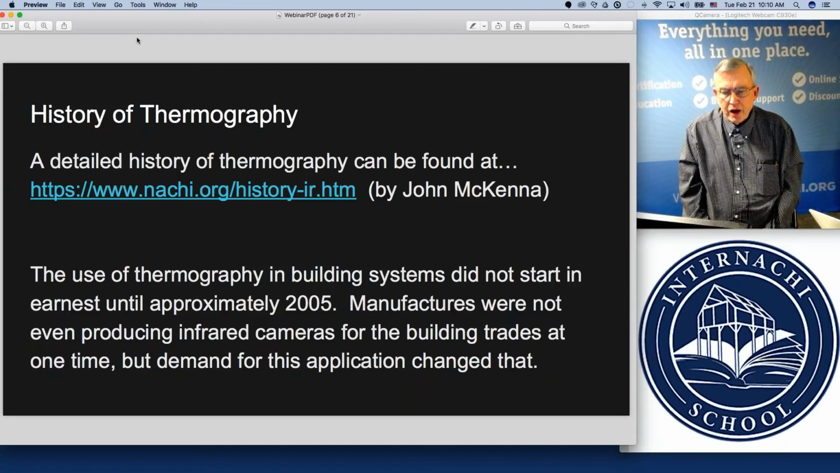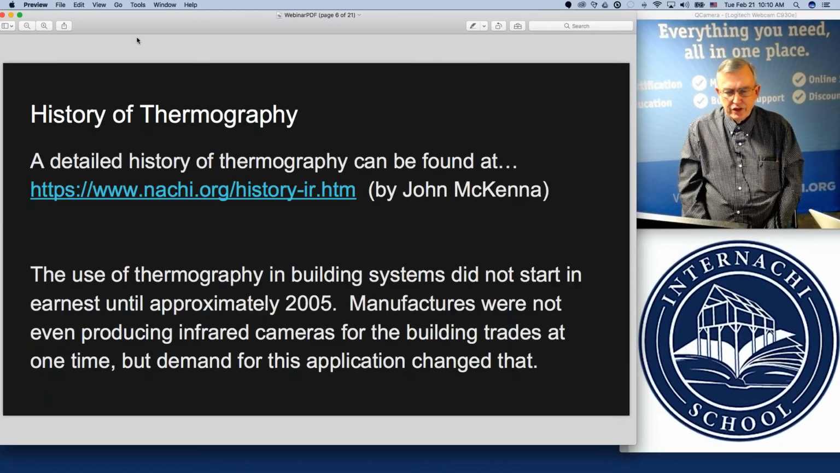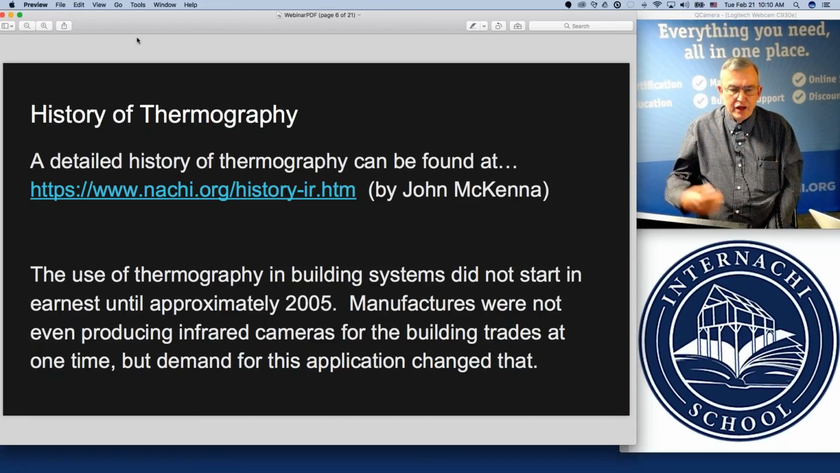The use of thermography in the building systems really didn't get started in the building trades until the early 2000s. By 2005, it was starting to pick up speed. Cameras were still relatively expensive back then.